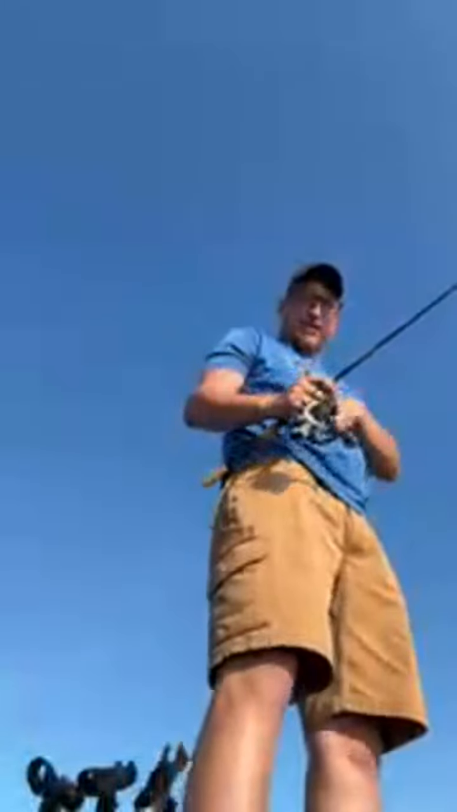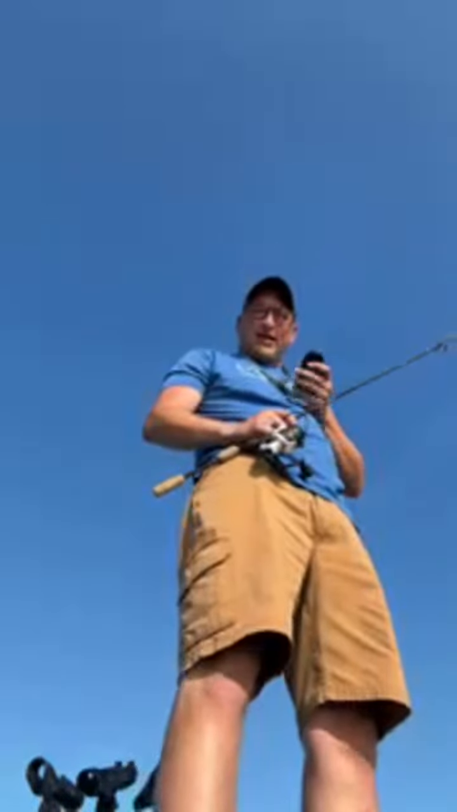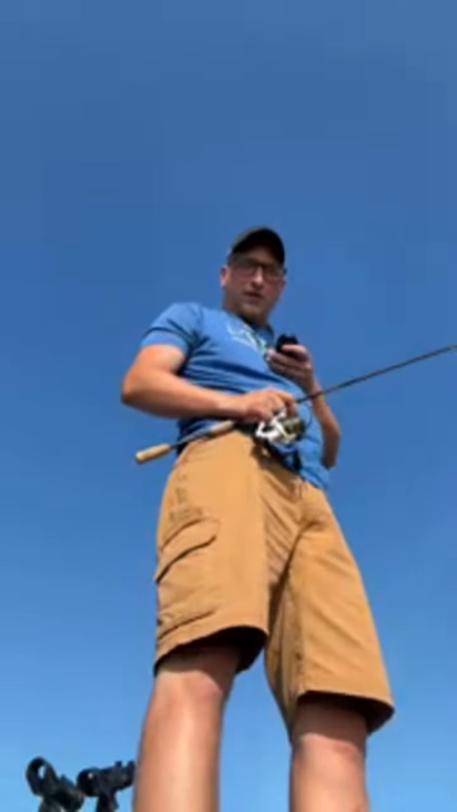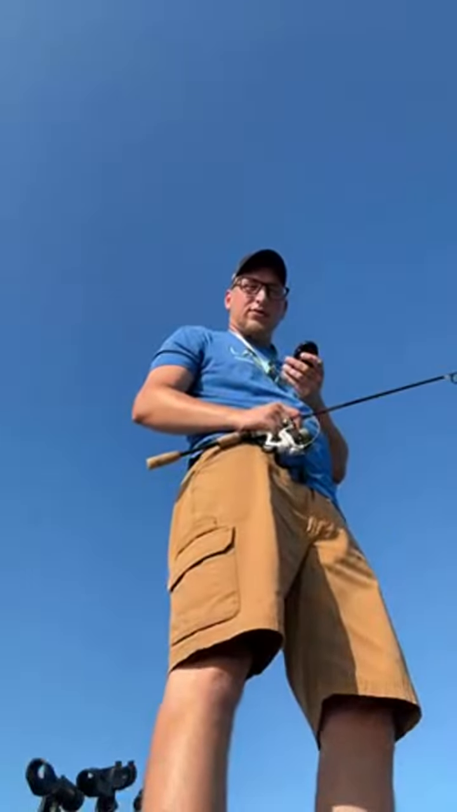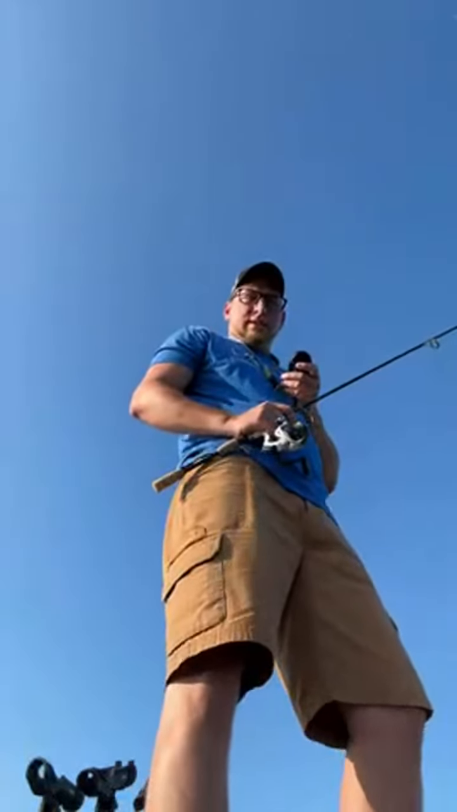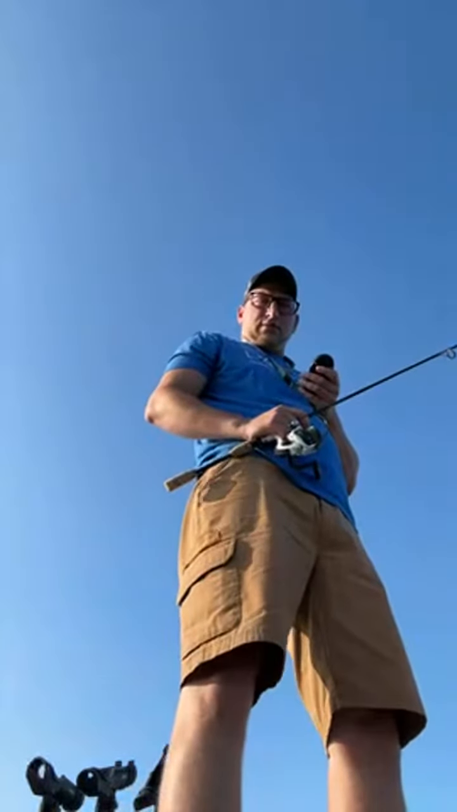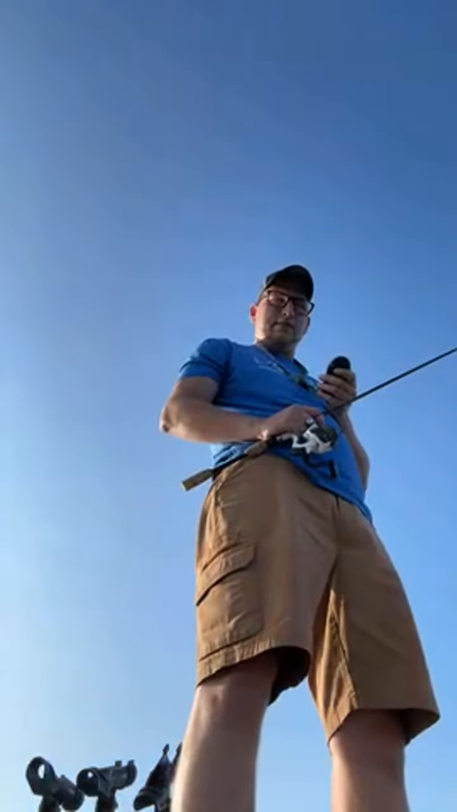Yeah. Like I said, we're not required to wear them. We just have to have them on board. I think 12 and under, you gotta wear it, but adults, you don't have to. You just gotta have it on board. Gotta have one for each person on the boat, as I'm sure it is in every state.